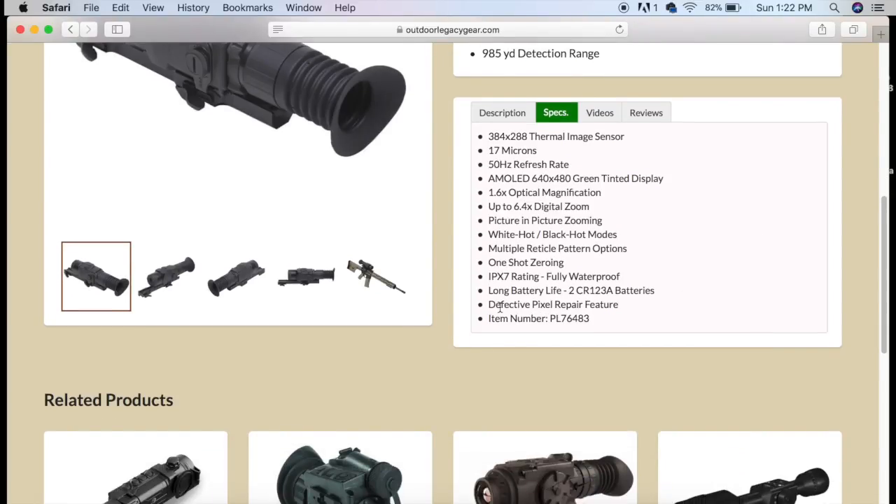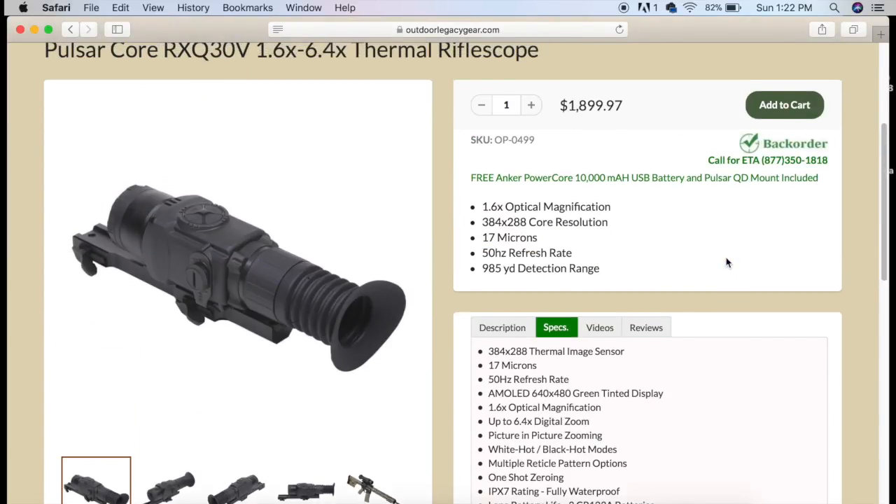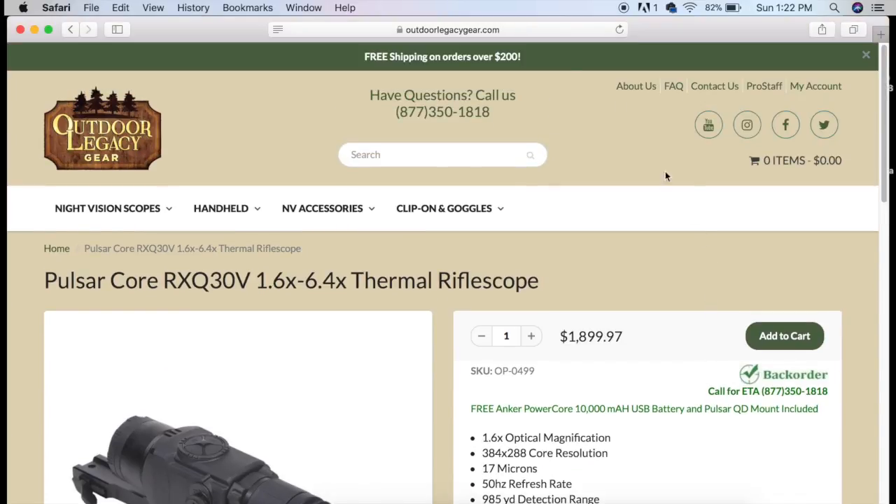And it does have the defective pixel repair feature. That's something unique to the Pulsar brand. Never had to use it before, but I've heard that it works well if you have a pixel that goes out. So these are the features and the specifications. You can find this again on the Outdoor Legacy Gear website. This is the Core RXQ30V.